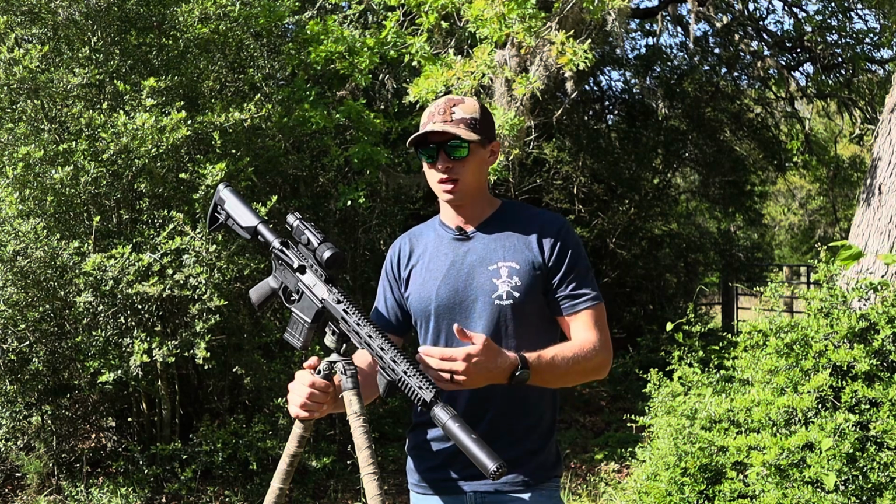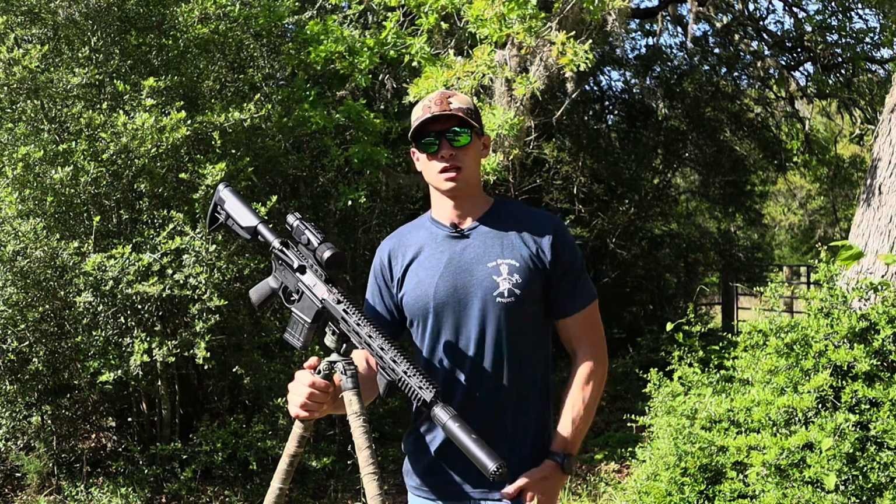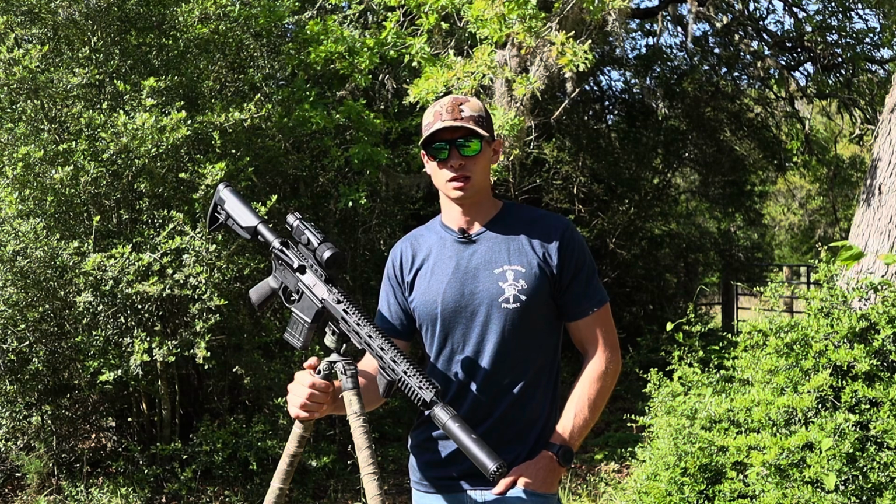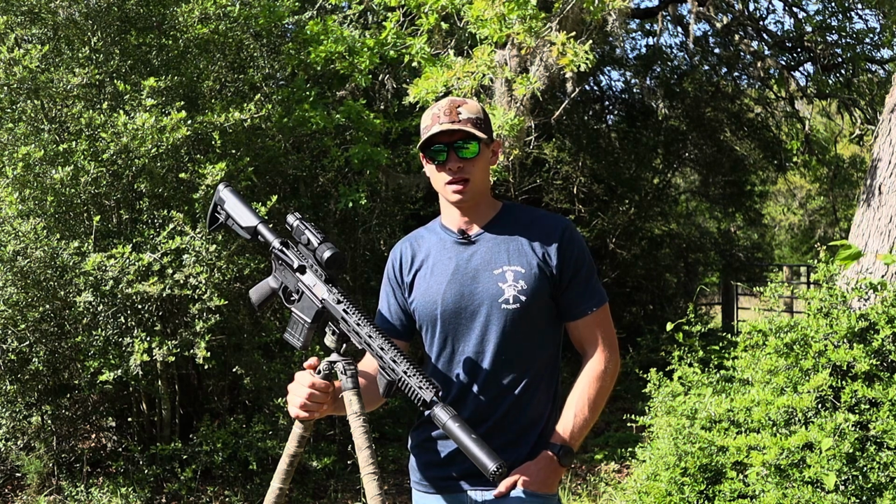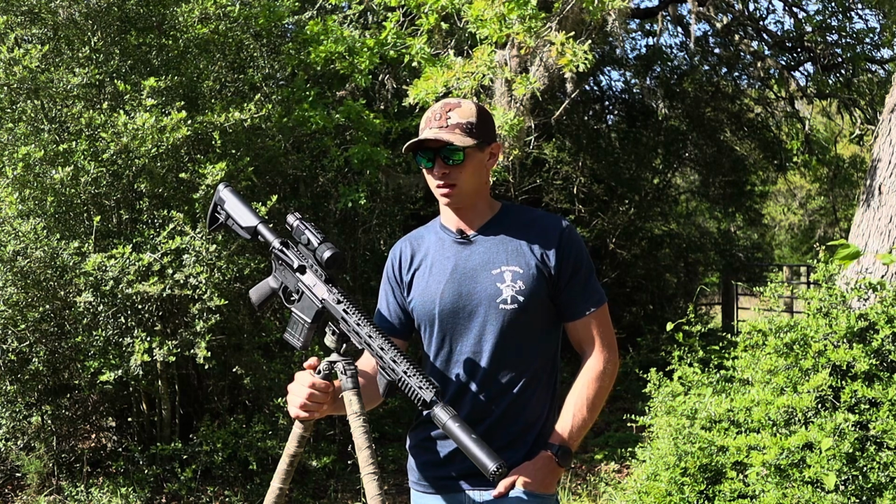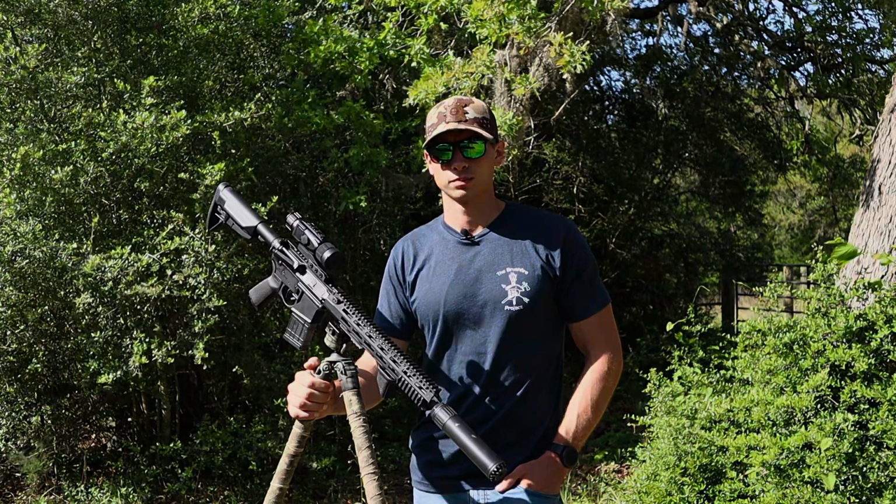I didn't lose zero, but even with the screws for the mount tightened down and torqued to the recommended 30 inch-pounds, I still had one of them come loose during the course of zeroing and a couple of hunts. So that's suboptimal in my opinion. I'd probably want to get a QD mount that I'm not worried about coming loose when I'm shooting or whatnot. So that's something to be mindful of, but not a huge deal breaker.